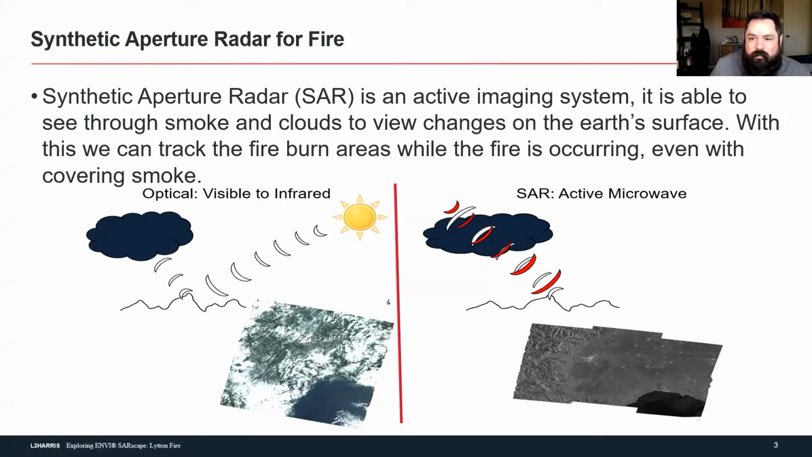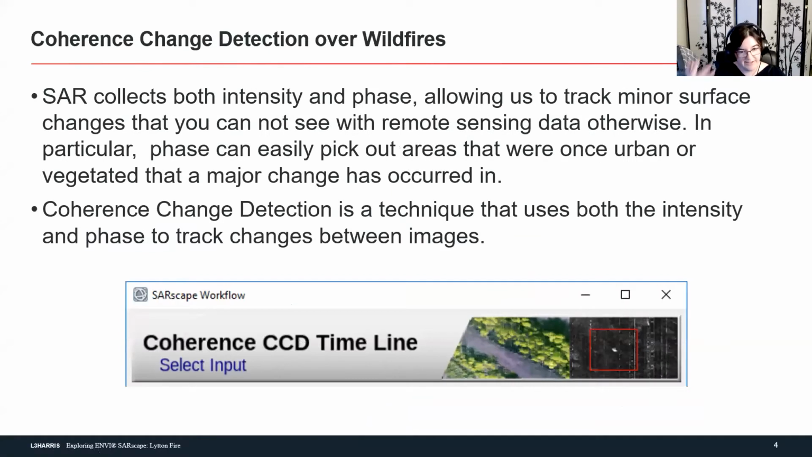Yeah. All right. So, great segue into this one: the technique that I like to use when I'm looking over fires is called coherence change detection. SAR is an active wave, and because it's a wave, it has two sorts of responses that we get from it. One is the intensity, and the other is the phase. The intensity is the image that we see reflected back at us, and the phase is at what point in time the wave hits the ground, at what stage of its wave it's at.